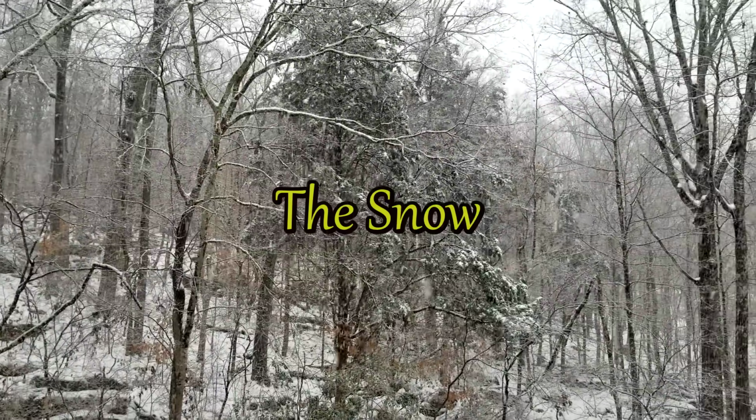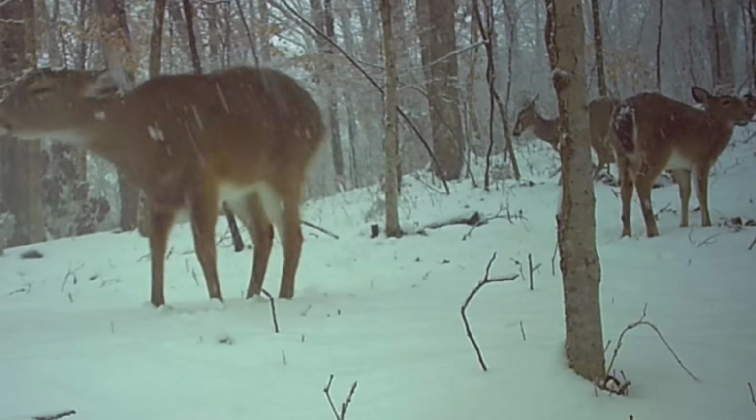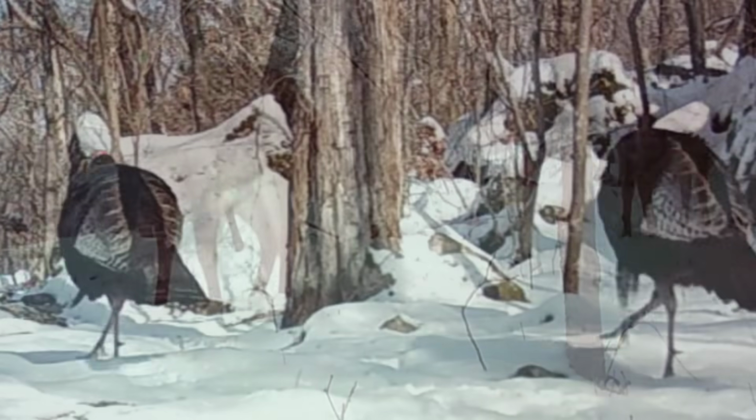This one's been a really cold one, a really rough one. But the little animals, they're a lot tougher than you give them credit for.